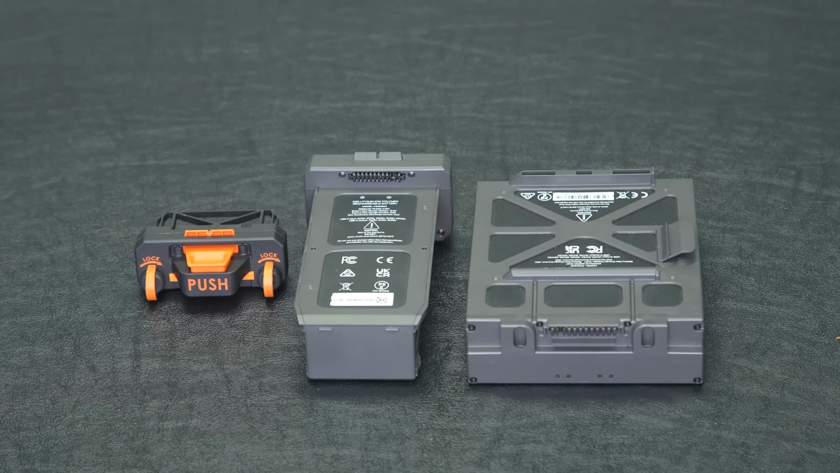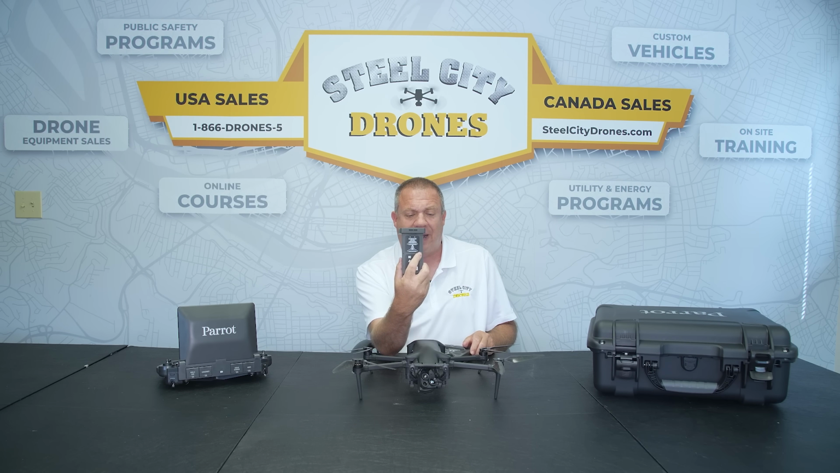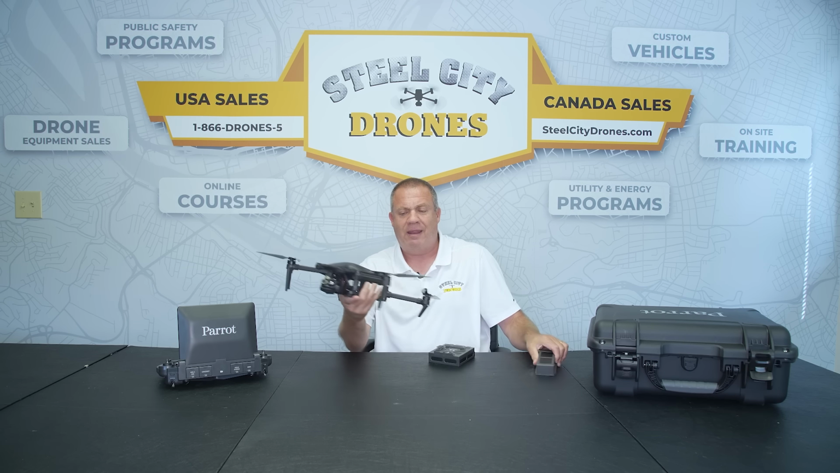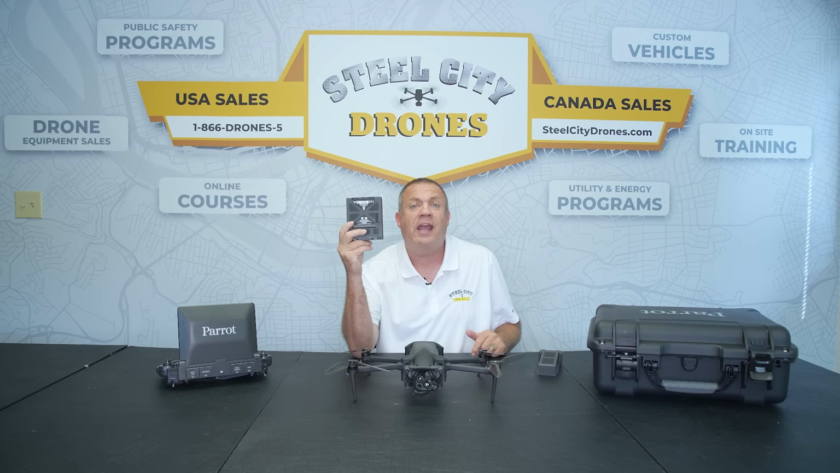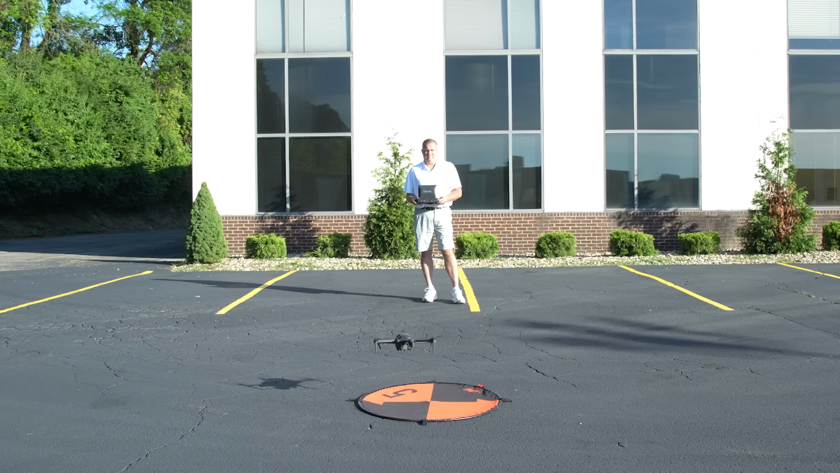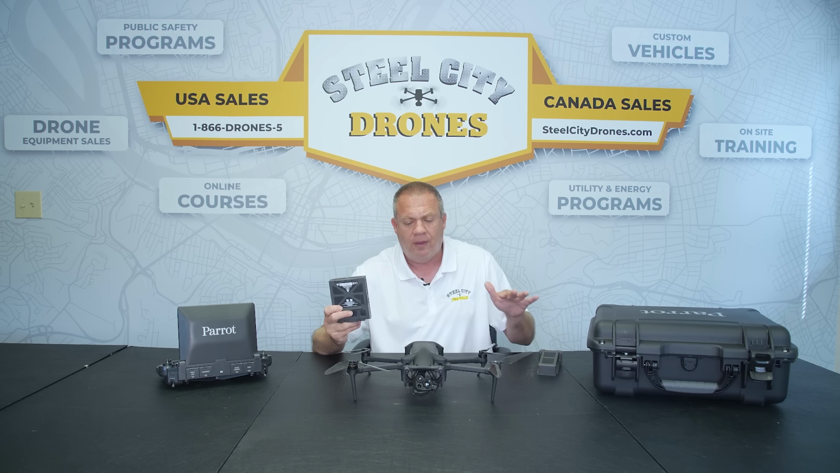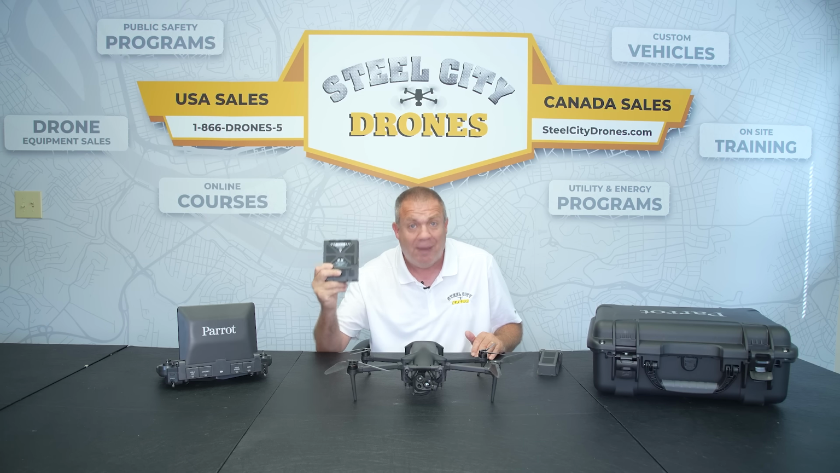Parrot has 2 different battery options for this aircraft. We have a standard size battery that just fits in the back of the aircraft, just like this. And then we have an extended flight time battery that is rated at 70 minutes. And on our own in-house testing, what we always do is we fly it from 100% down to 20%, being on the ground by 20%. That's what we do in comparison with all aircraft. Gives us a true flight time of 55 minutes.